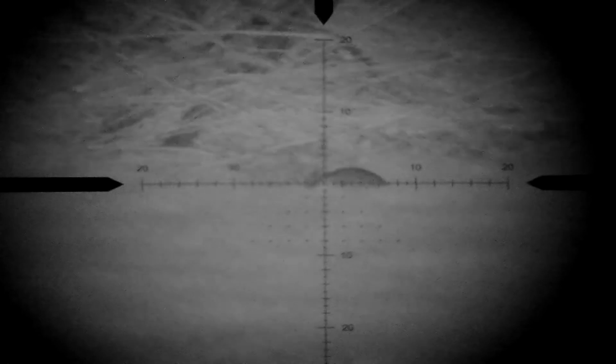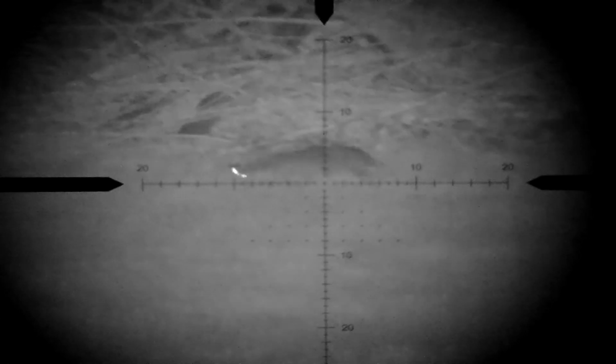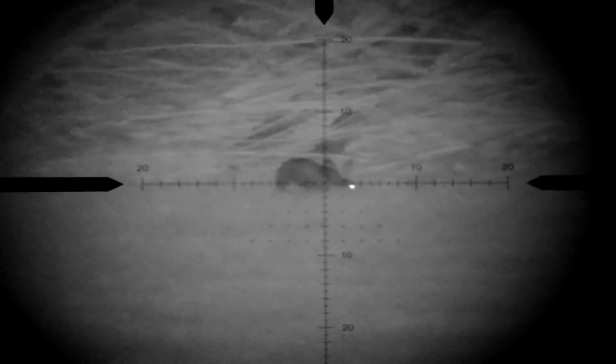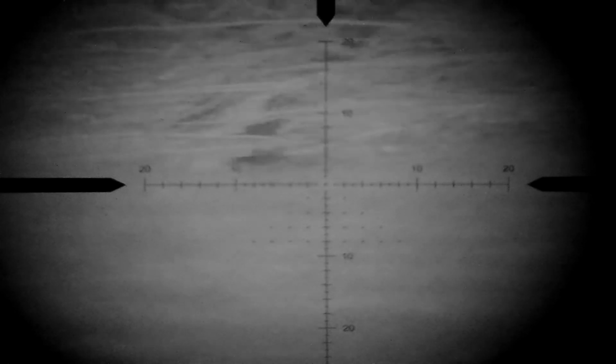And try and settle myself for the shot. So there you go, good clean shot.